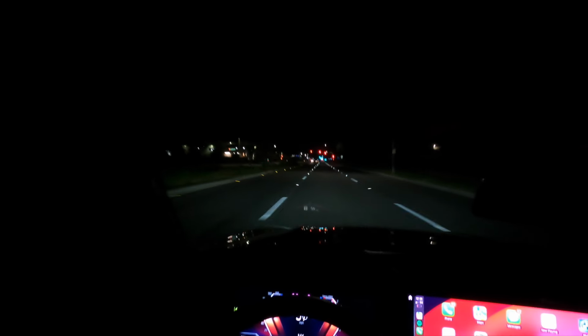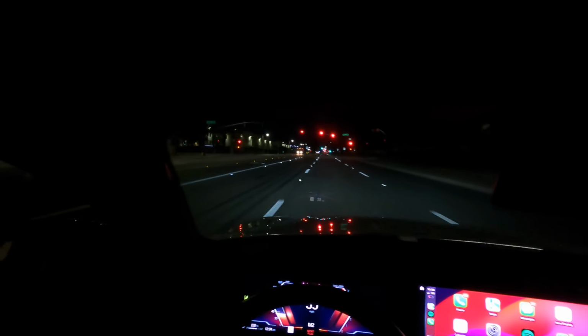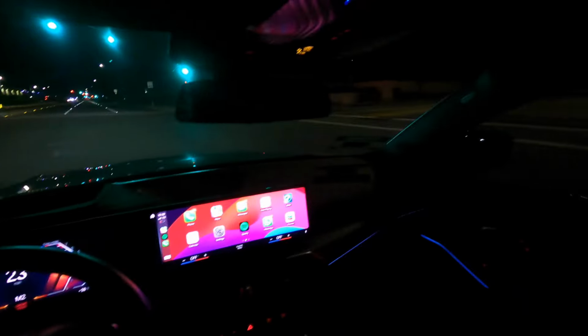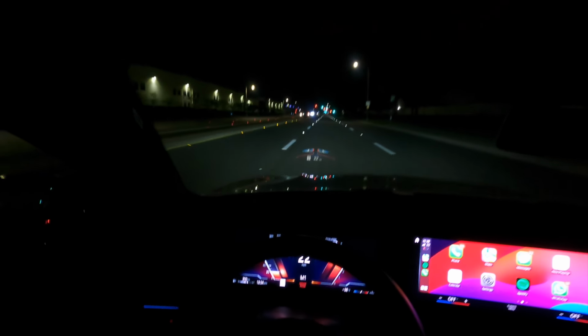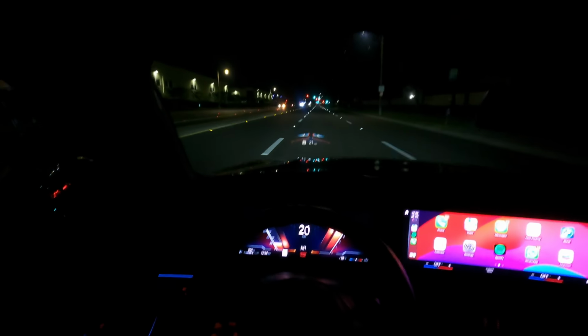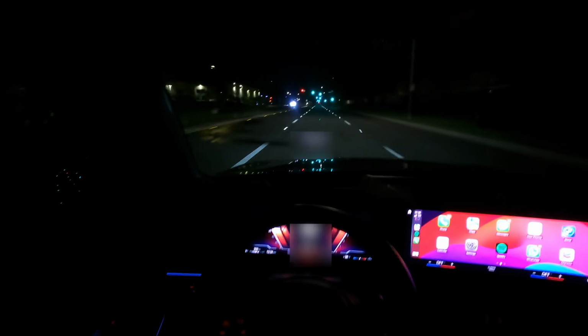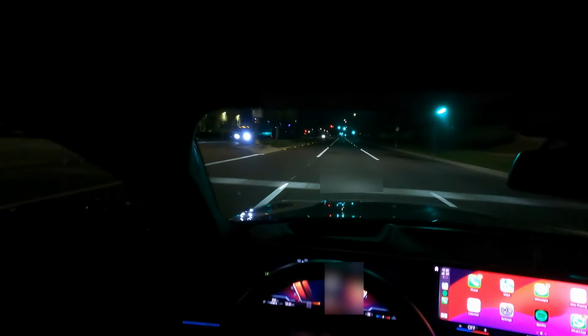This car is so addicting to drive just like that, bro. You don't even need to be stepping on it to have fun. It's crazy. Let's do a little 20 roll right here. This thing definitely pulls, guys, for being stock.